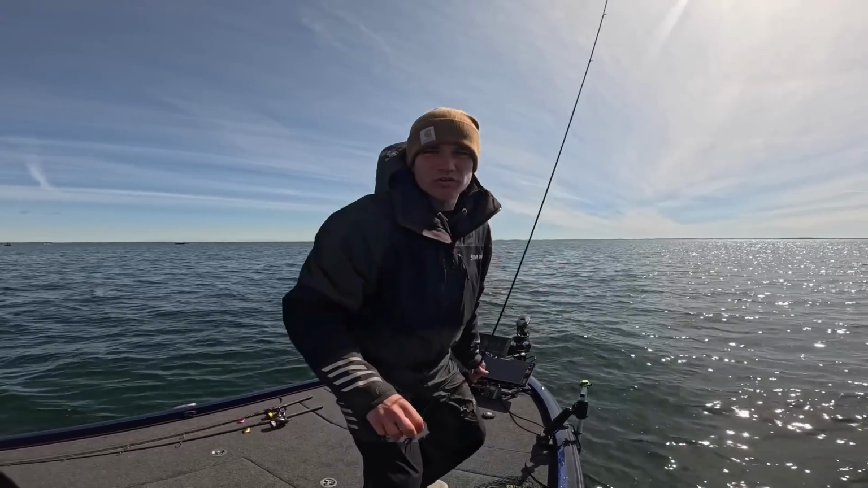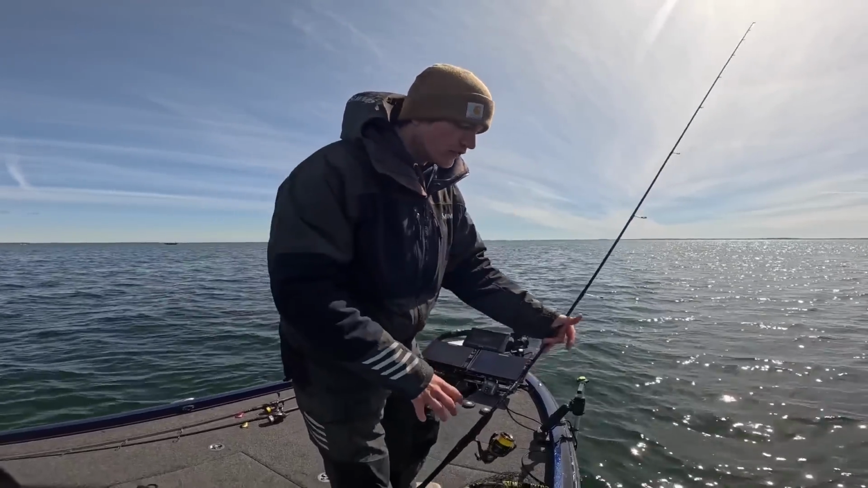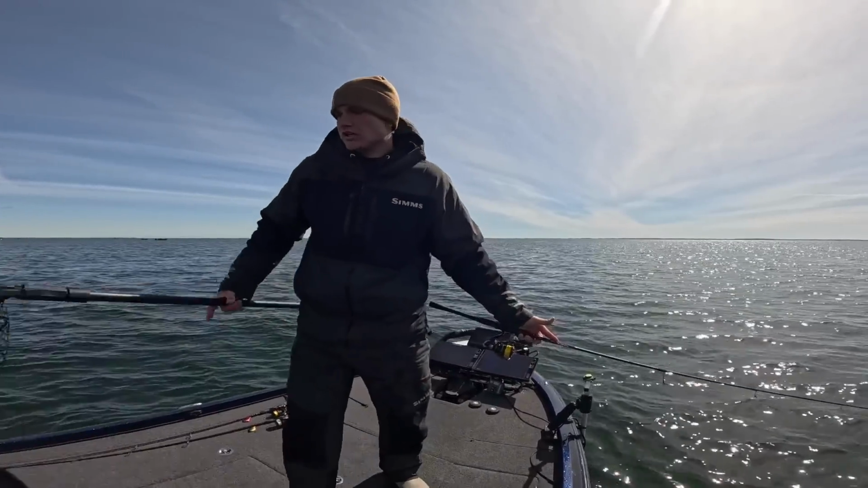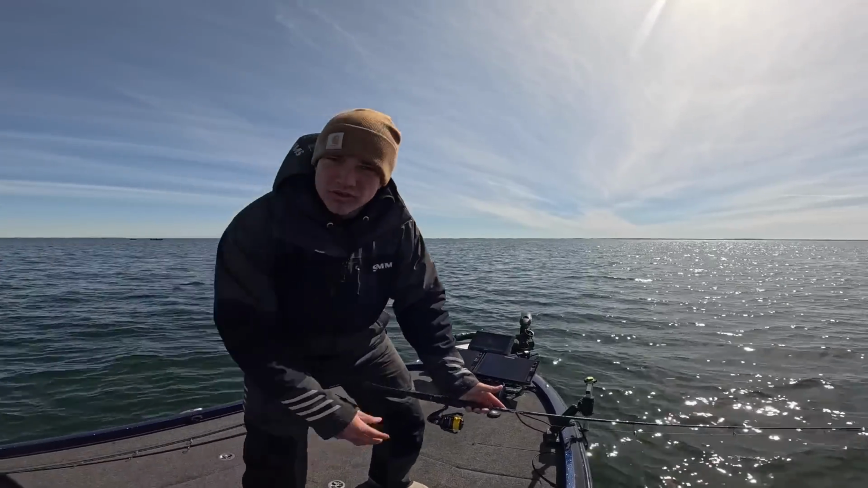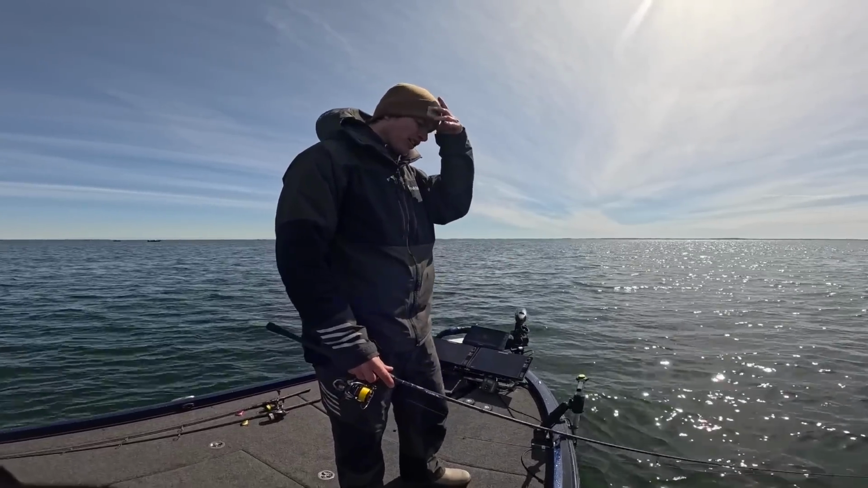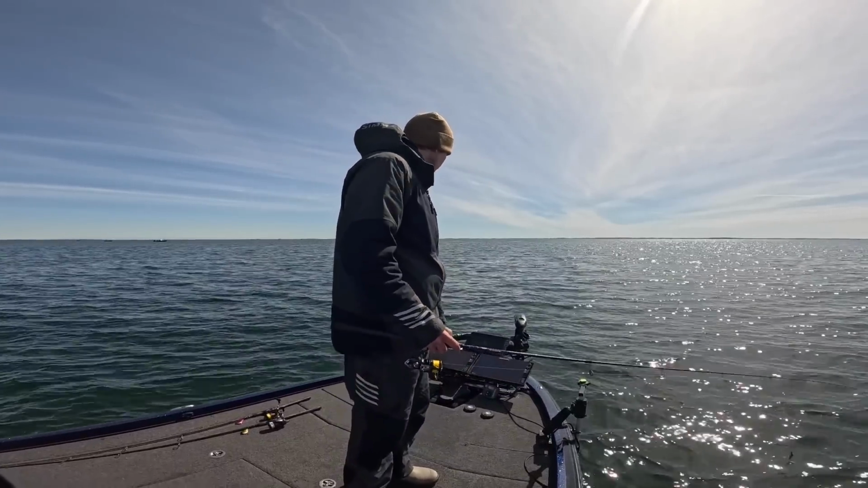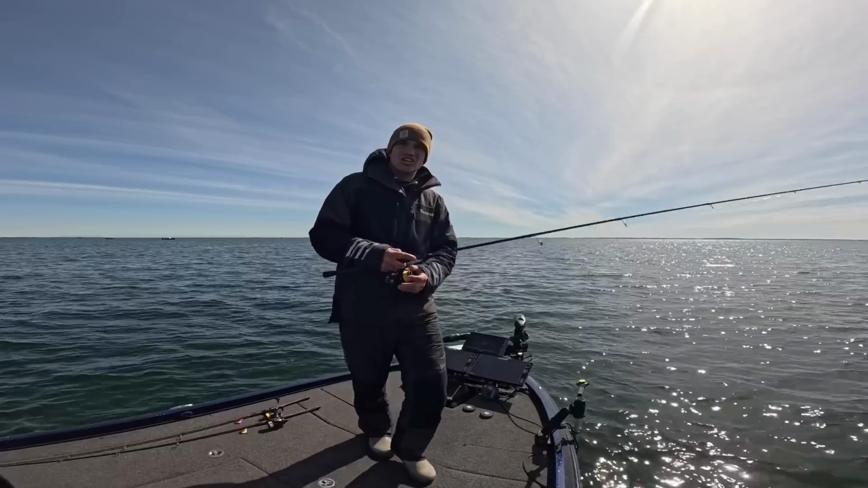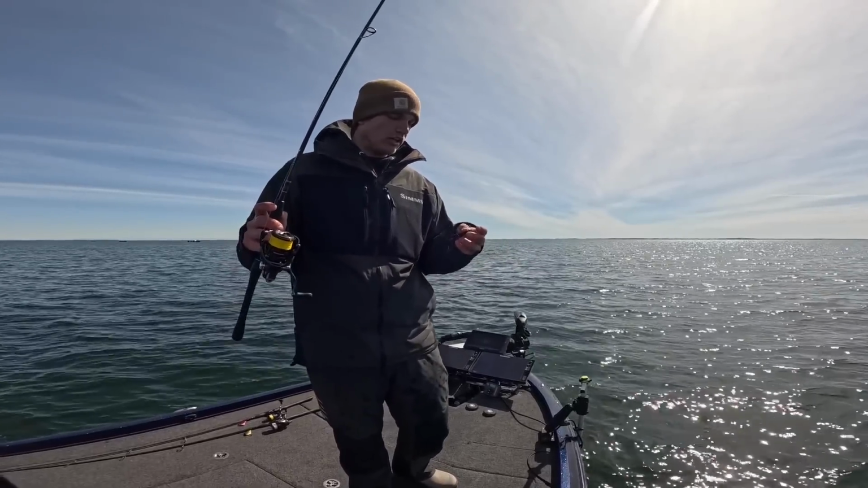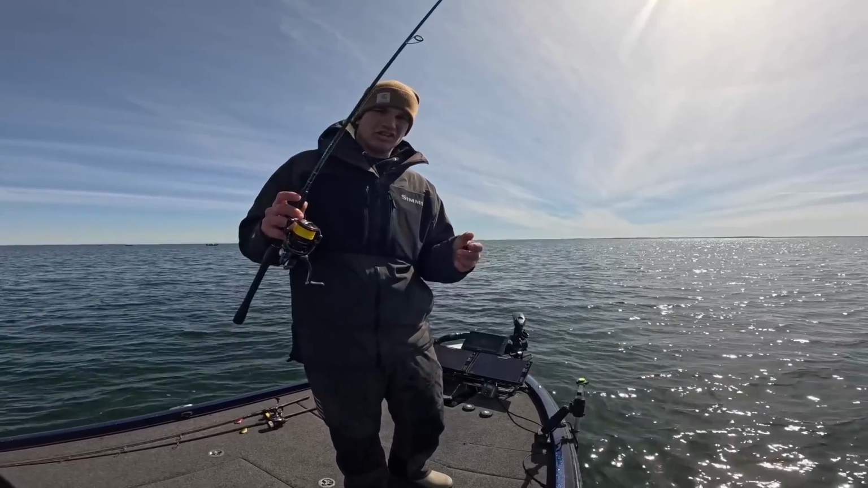If you guys are wondering what I'm using, I'm just using a black and purple hair jig from On the Fly Tackle. Per usual, clapping fish. These things are probably one of the most durable hair jigs out on the market. I've probably caught like, I don't know, 100 fish on one jig and it's still ripping. So definitely a super nice jig. They are custom. They make a whole bunch of other different colors as well. And this is a 3/8 ounce that I'm using today.